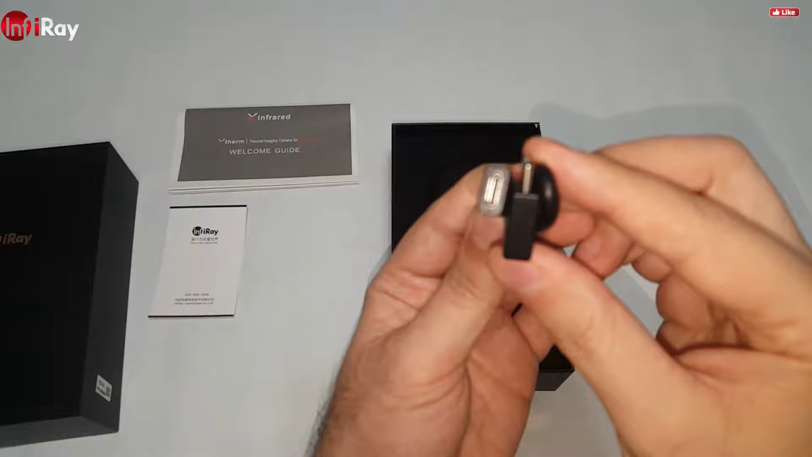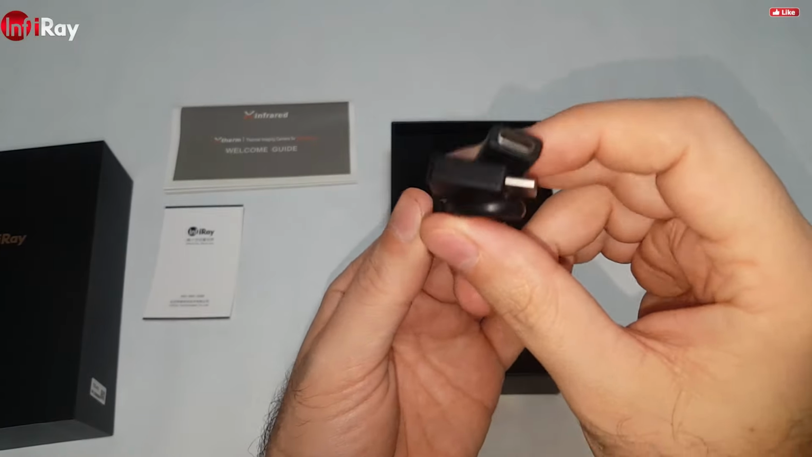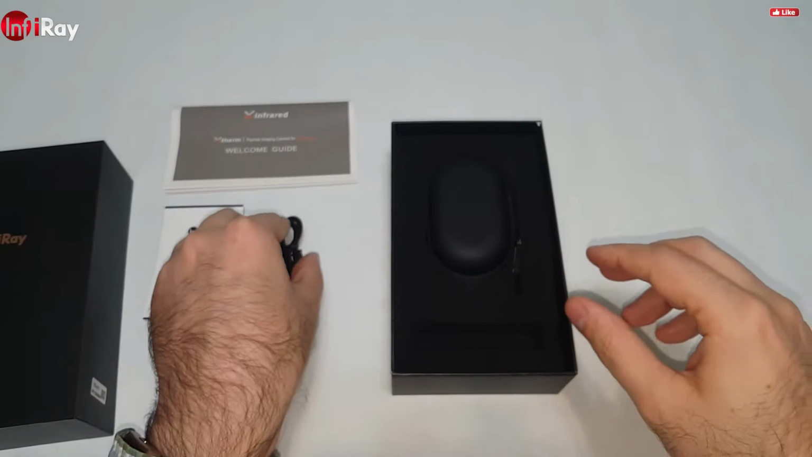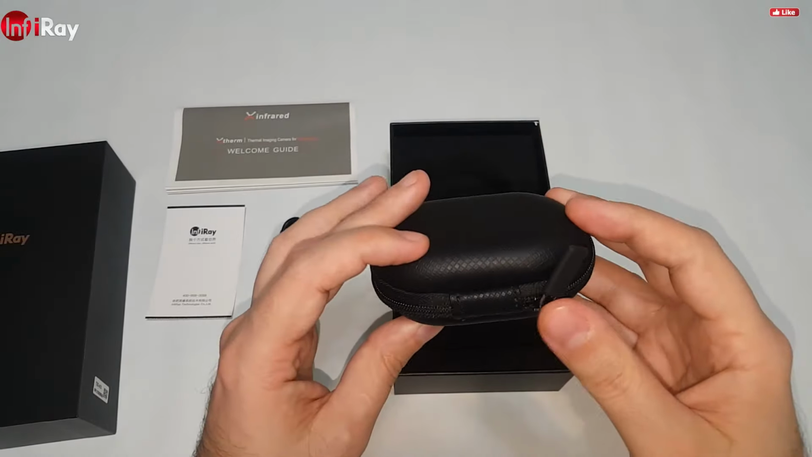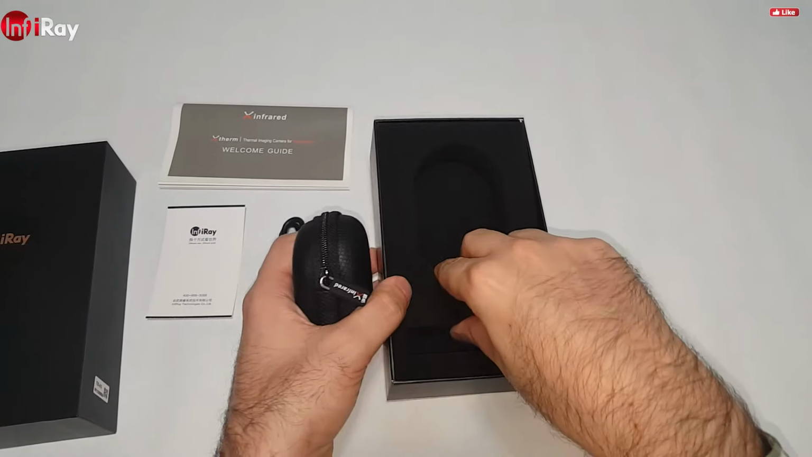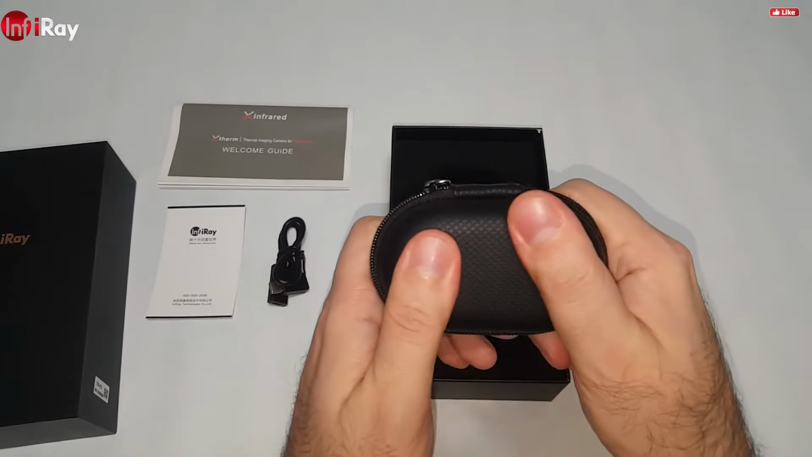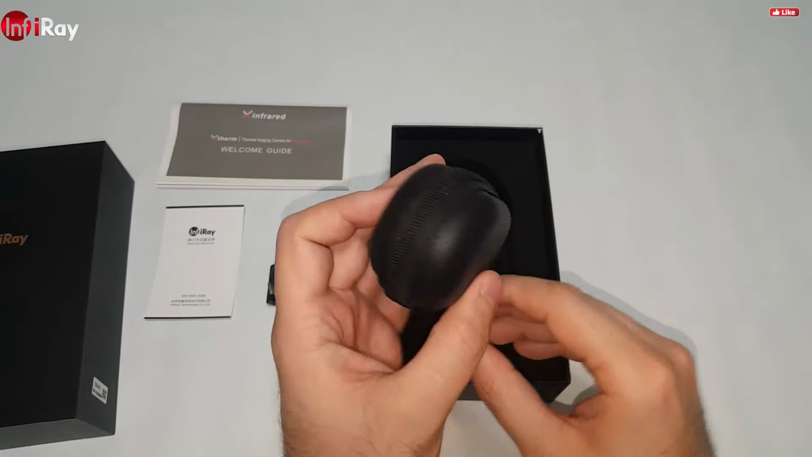a USB-C extension cable, it's going to be useful later, a nice strong carrying case. The unit comes in a very nice, very strong package, the big sponge inside, the carrying case also very tough, so you don't need to worry about it if it's going to damage in the post.